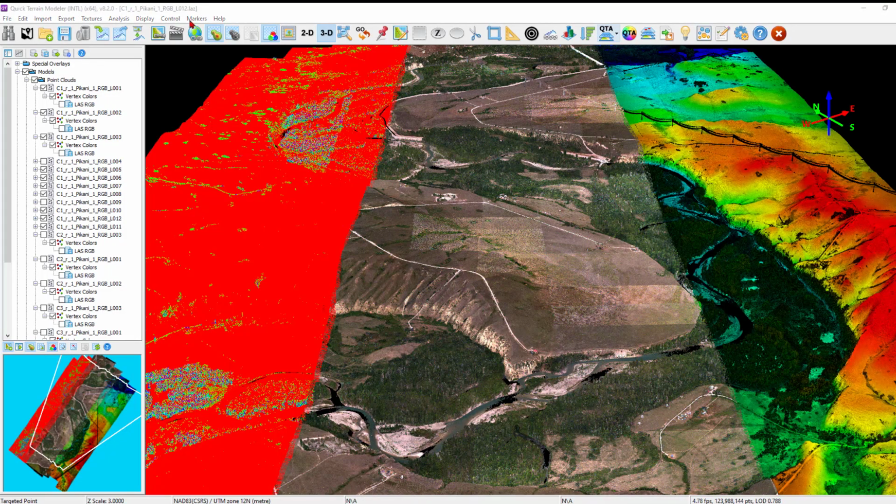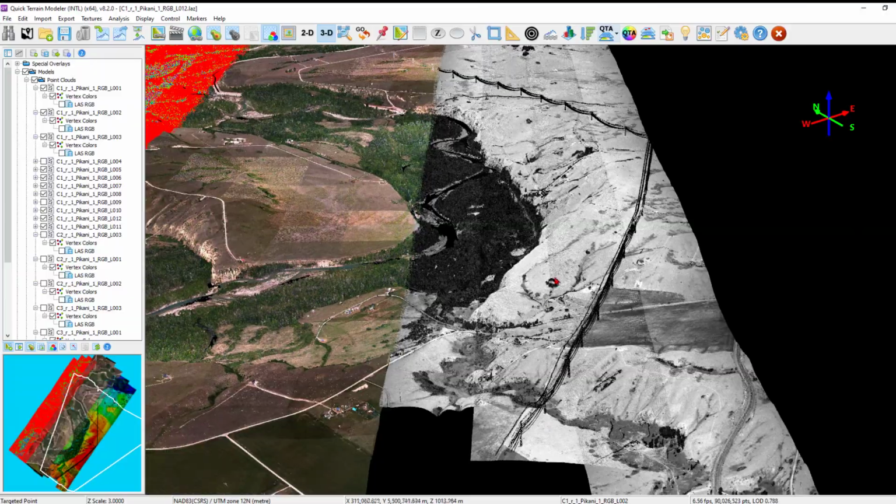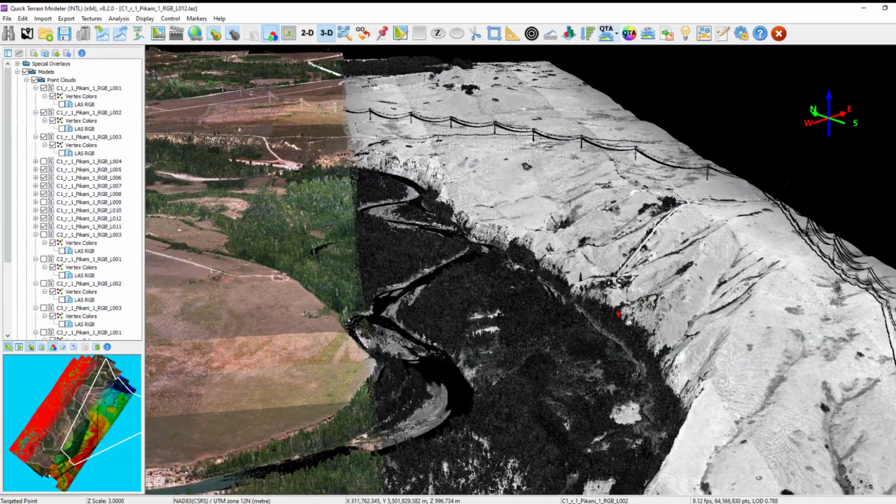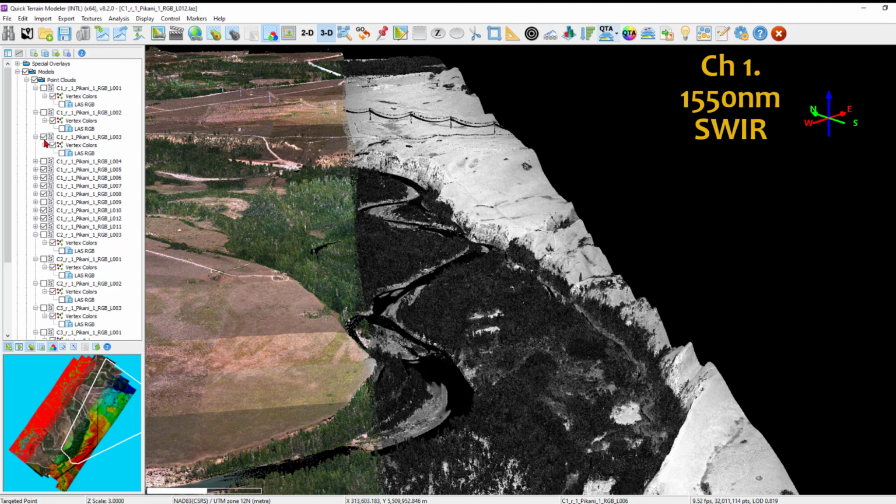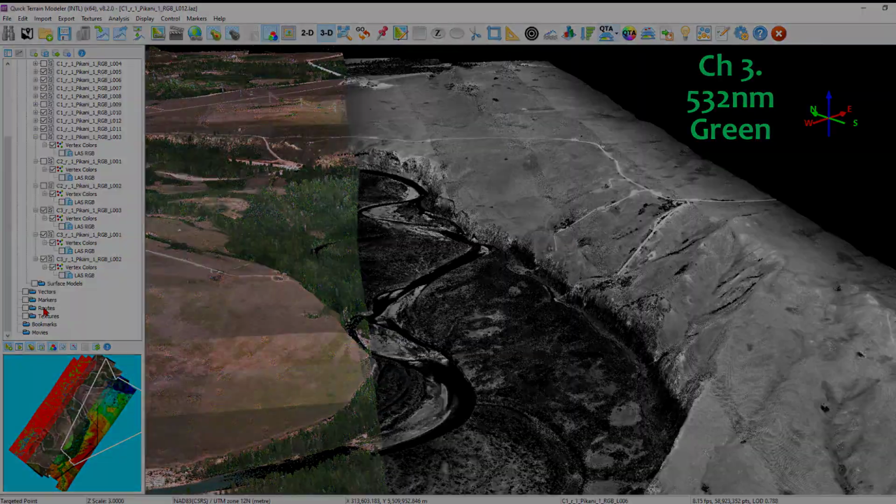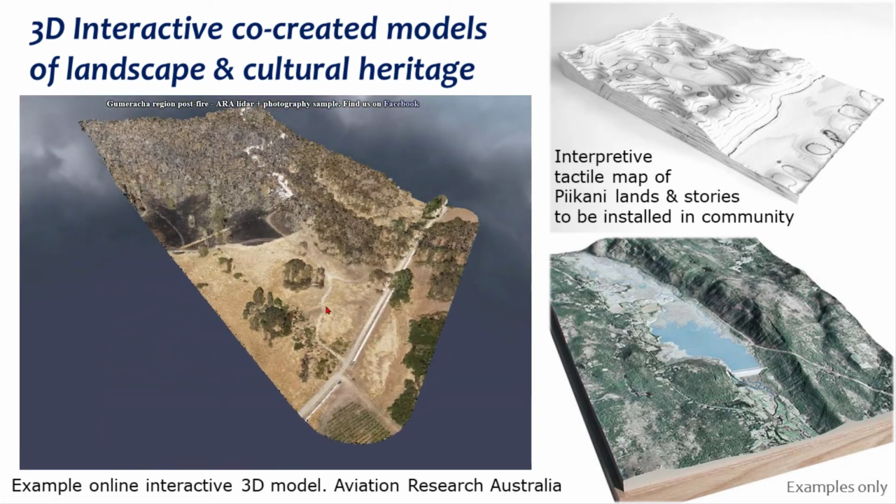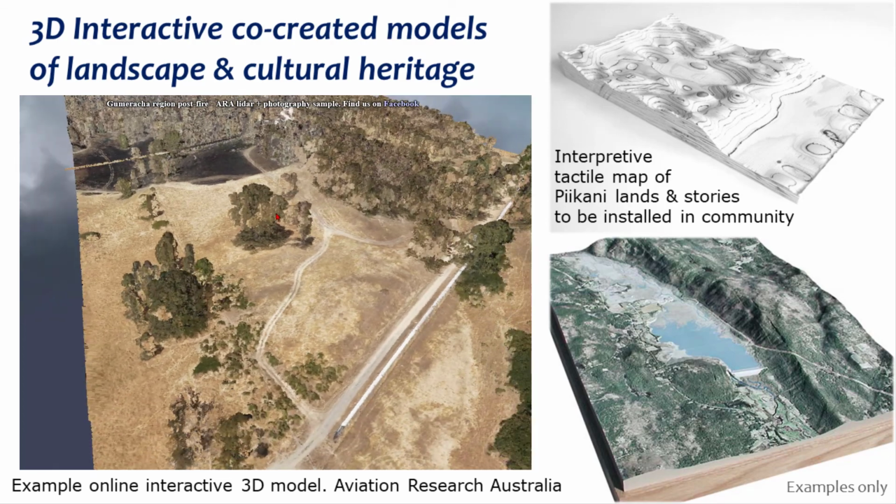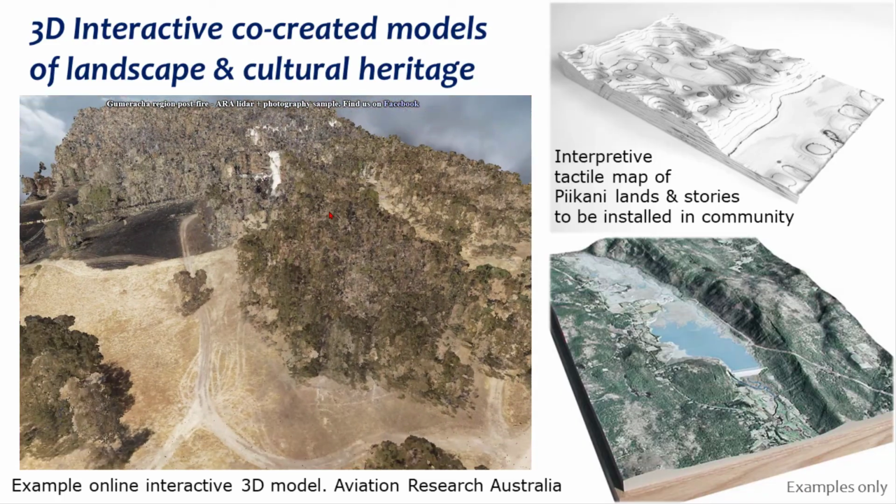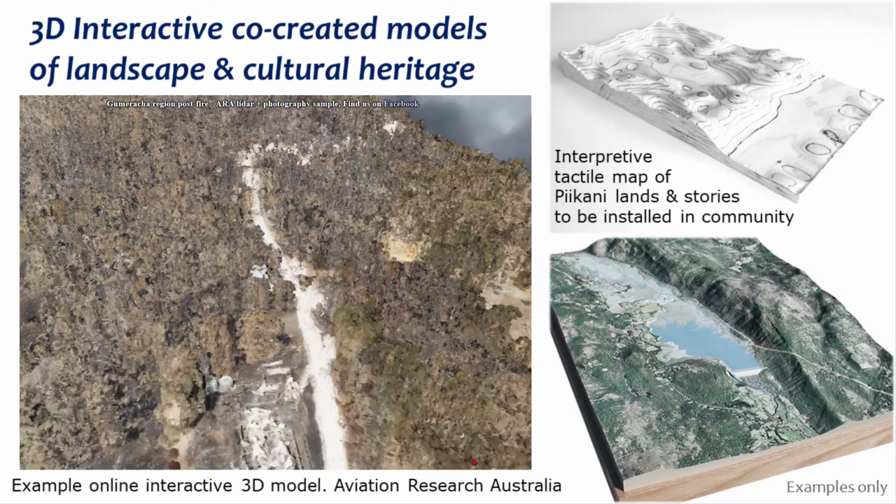As you can see, a LiDAR point cloud contains many structural and image-based attributes, but with the multispectral LiDAR we are most interested in the 3 intensity channels: channel 1 in the shortwave infrared, channel 2 the near infrared, and channel 3 in green. Danica will use these data and community interviews for digital archaeolandscape mapping, the end goal being the co-creation of both online and physical 3D interactive maps to record and disseminate a cultural landscape history of these Piikani lands.